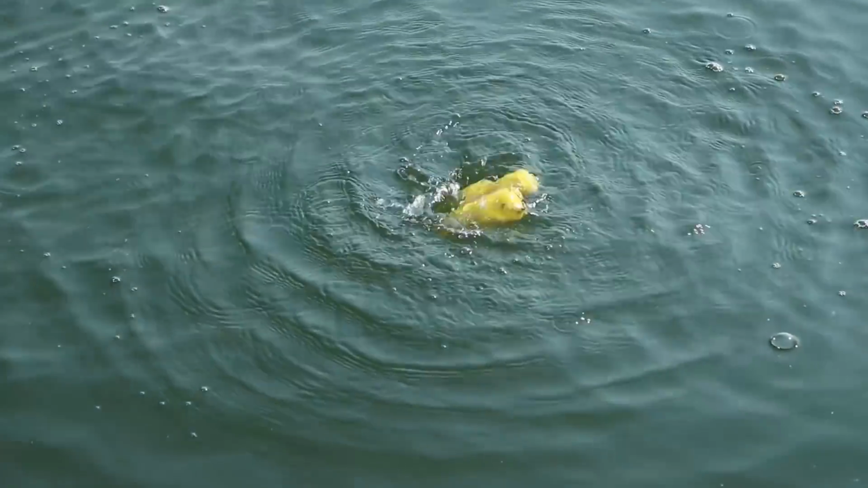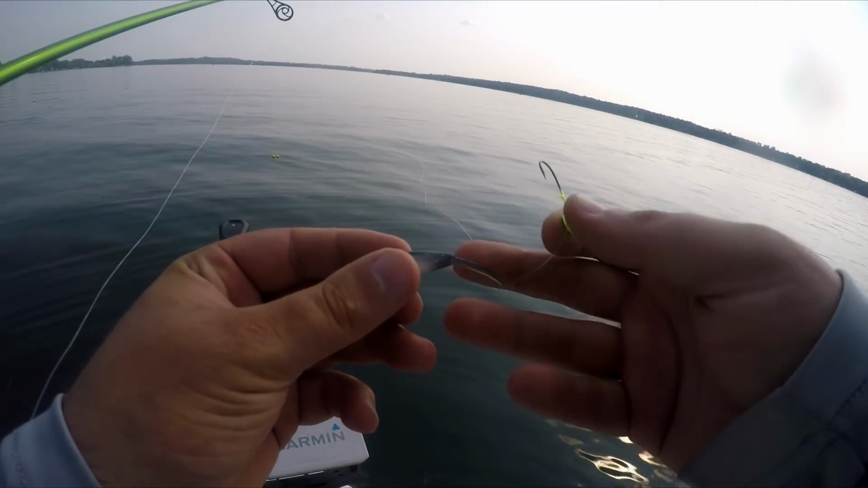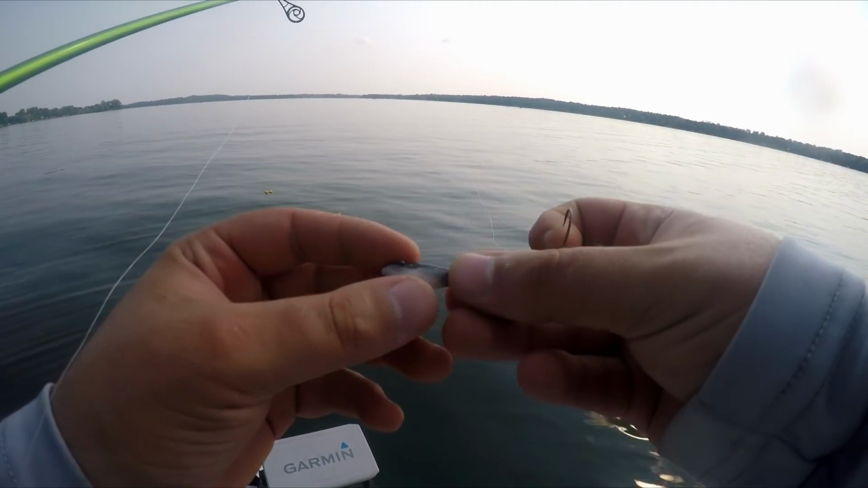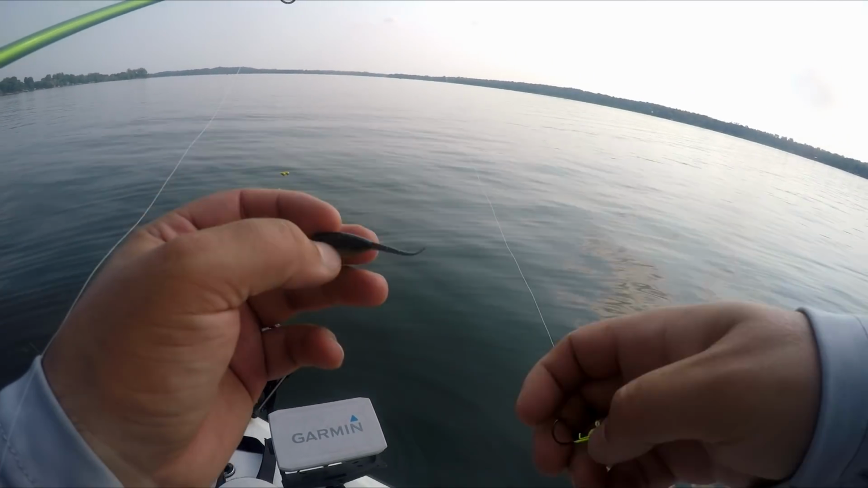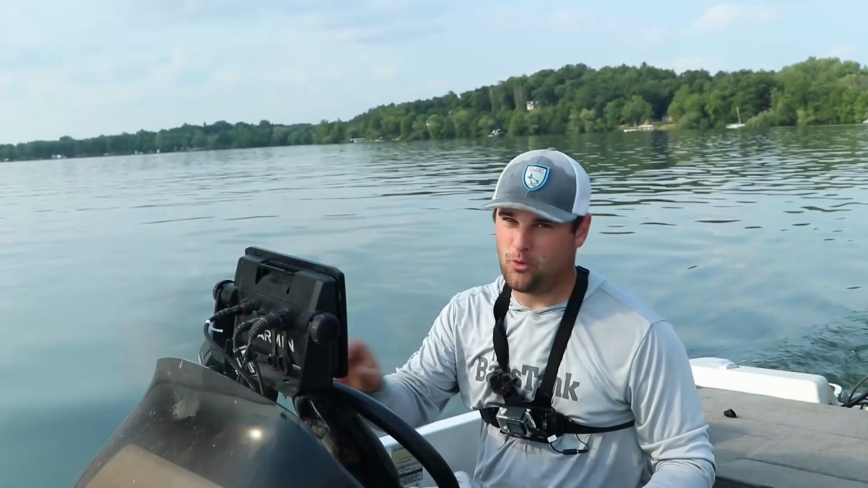And that minnow pattern that I was using, I'm gonna be using that most of August. These crappie are feeding on smaller shiners, even smaller shad in some of your areas. That minnow pattern works really well.